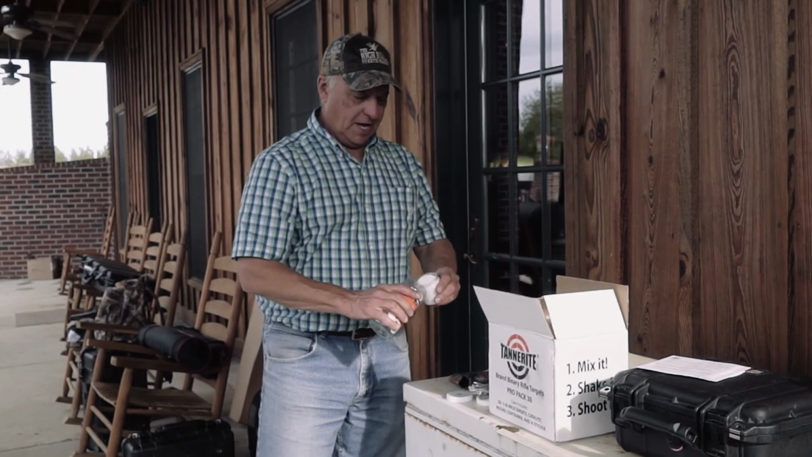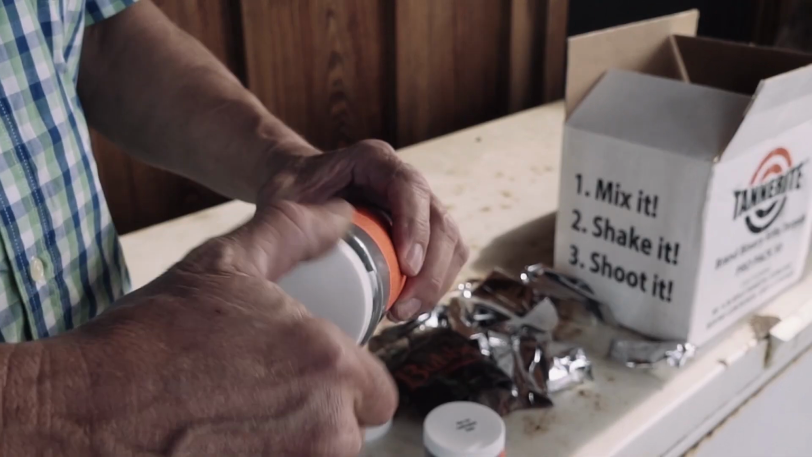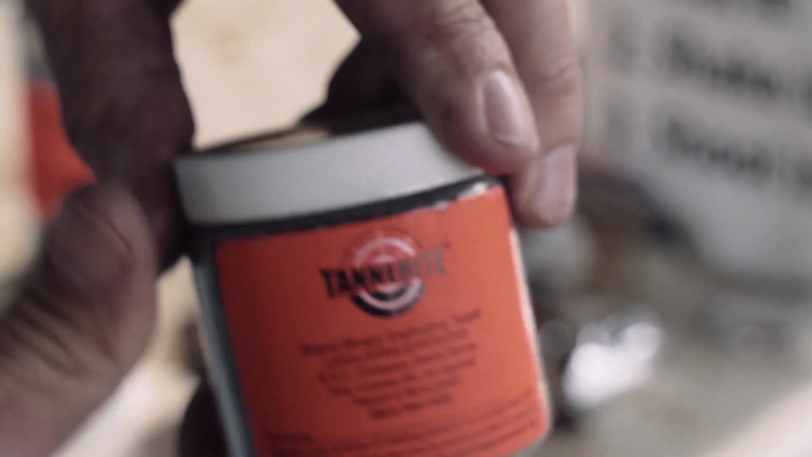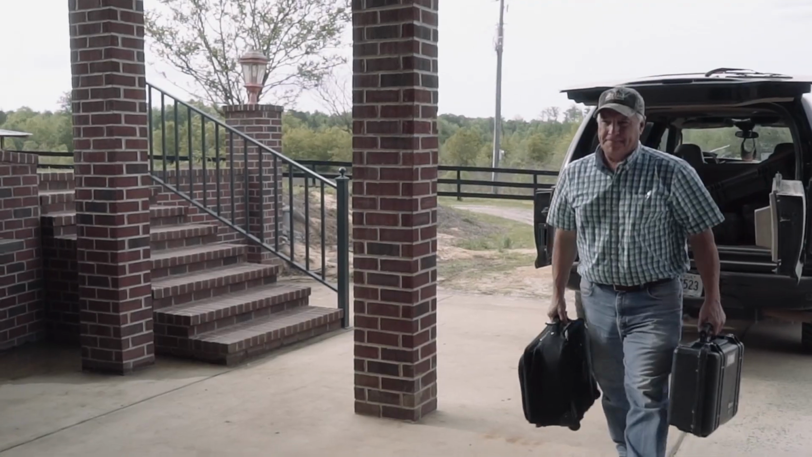Tannerite is something that, just like firearms and just like a claw hammer or a screwdriver, you have to use the way it's intended to be. The instructions are on the label. Use it as directed, and I promise you, it's safe and you'll have a great time.